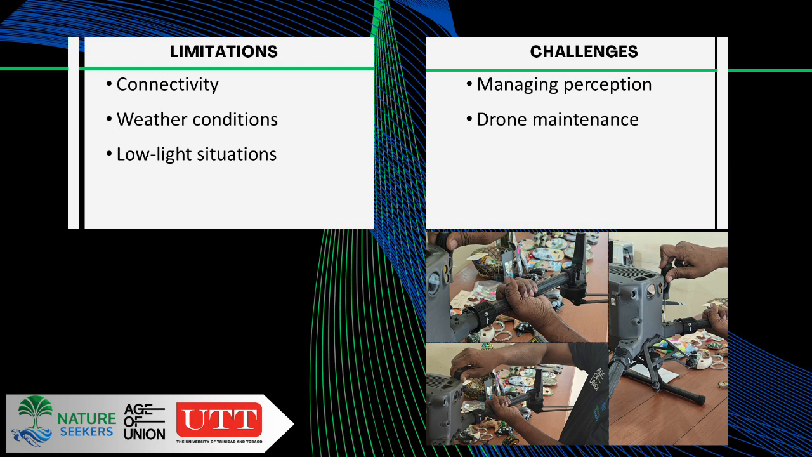And then we also had some challenges, and I want to mention this one particularly with respect to managing perception. There's the going idea now that robots are taking over, there's AI, and there are drones now. When going into smaller communities and even rural communities, you have to be very clear in the communication as to what exactly you're doing, because persons may have the idea that you're no longer going to need patrols and you're going to remove jobs. And that is certainly not the plan behind utilizing the drone.